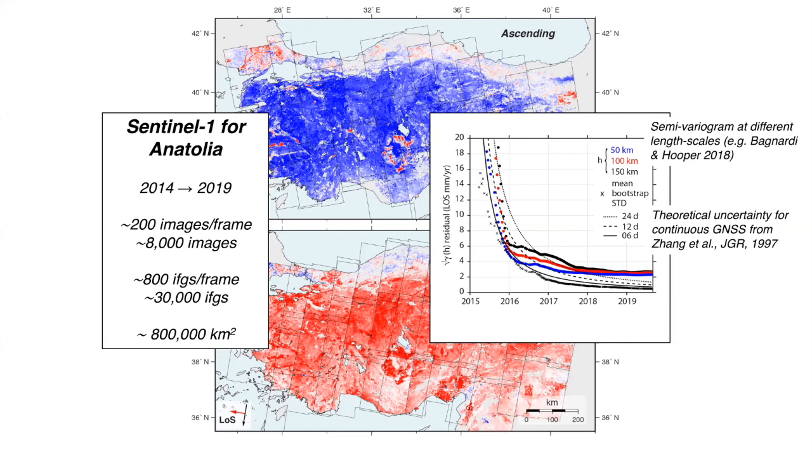We can also compare these to theoretical estimates derived from an analysis of continuous GPS data. The different lines represent different acquisition frequencies for your observations. And again, you can see this same quick reduction in errors that are converging with the bootstrap-based estimates, but there is a little bit of a difference between the theory, the bootstrapped estimates, and our semi-variogram-based estimates. So from the semi-variograms, we get an error of about 2.5 millimeters per year.